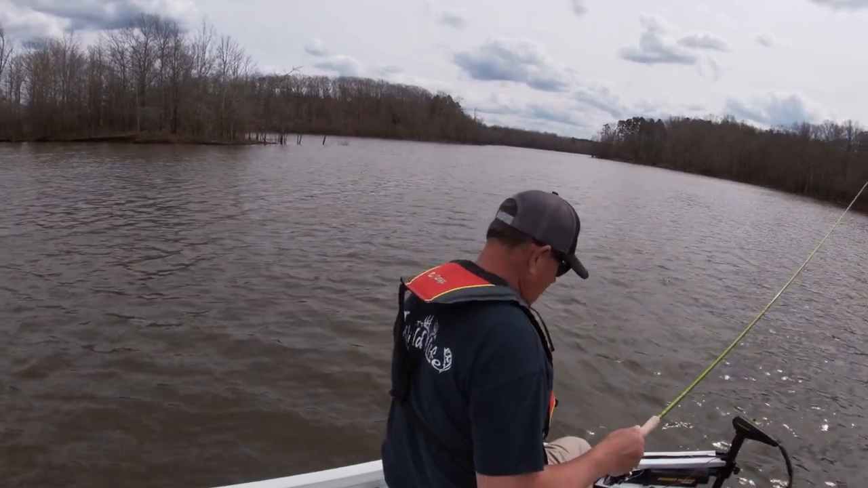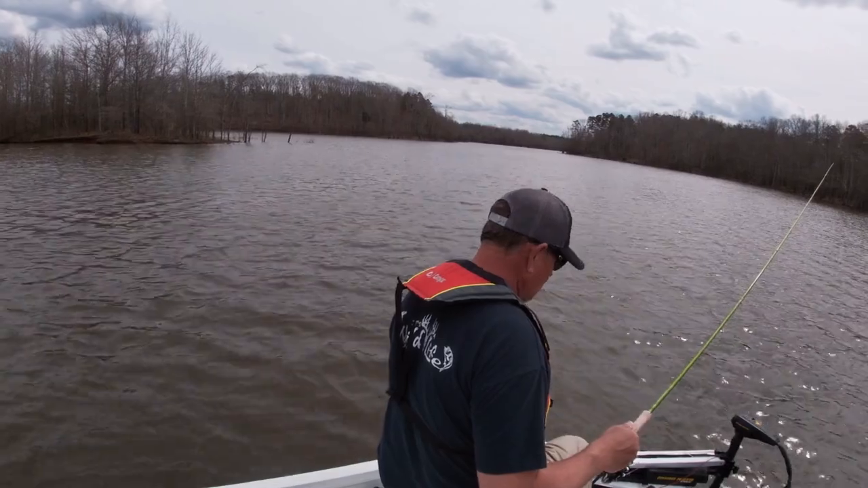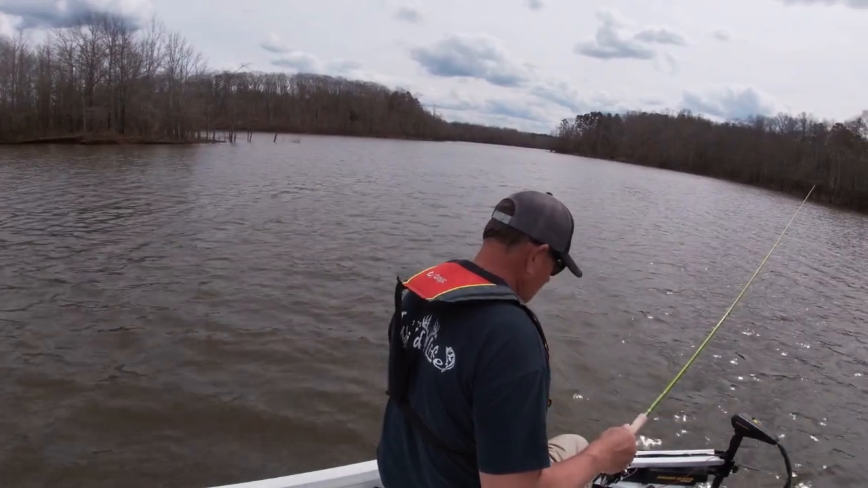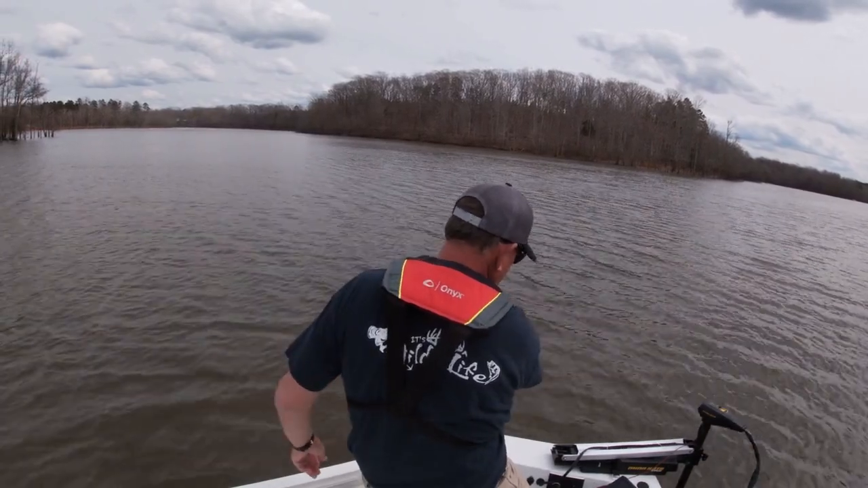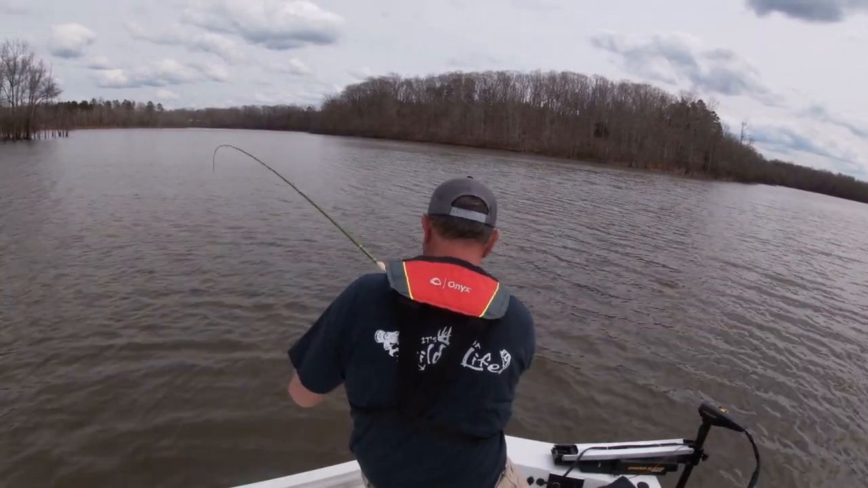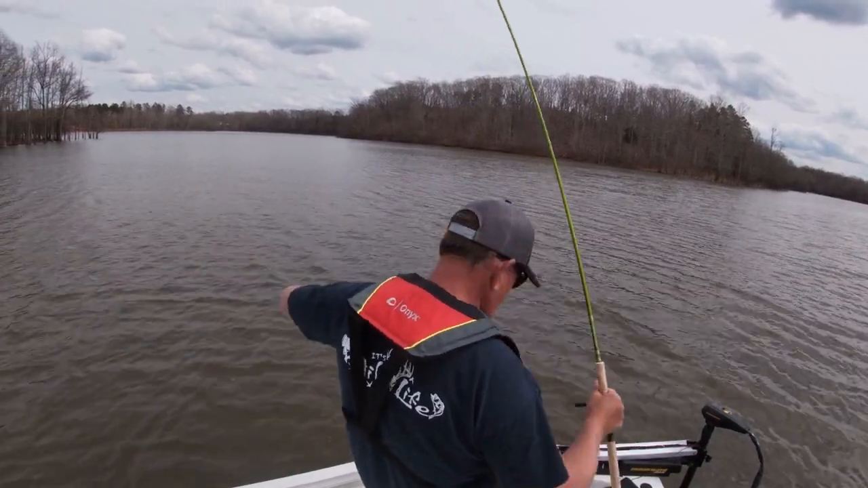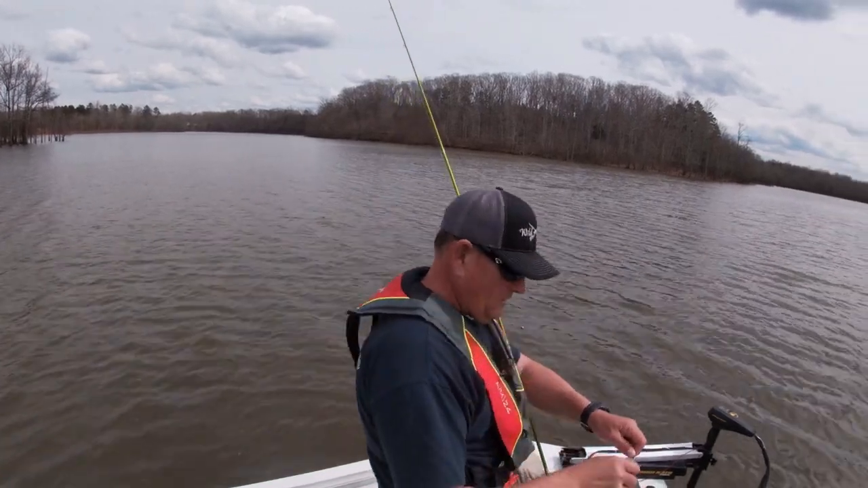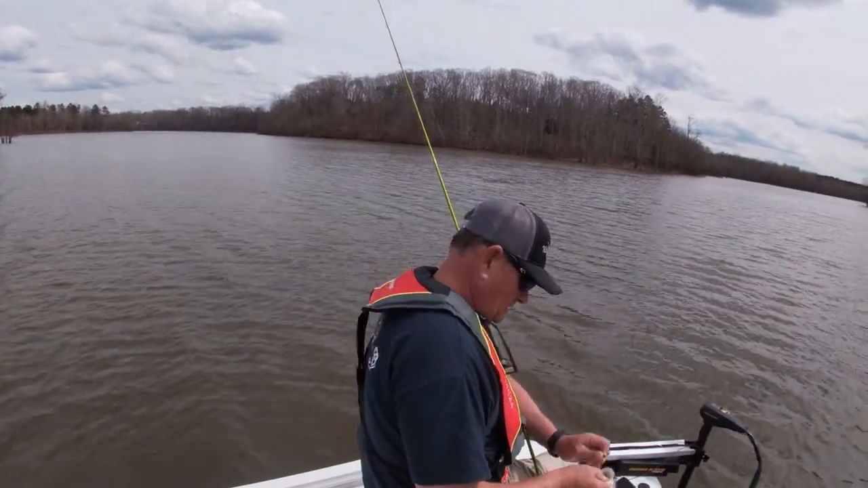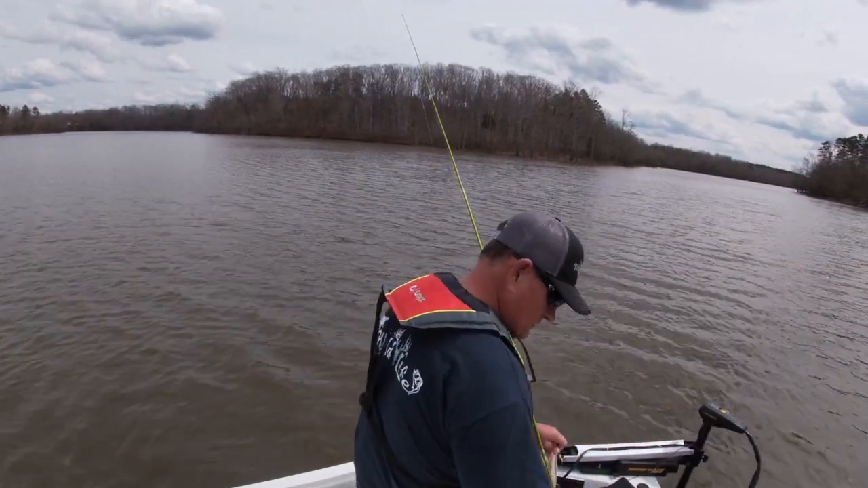Alright, y'all, let's see if we can get this old crappie right here to bite. Well, small crappie, nothing to speak of.